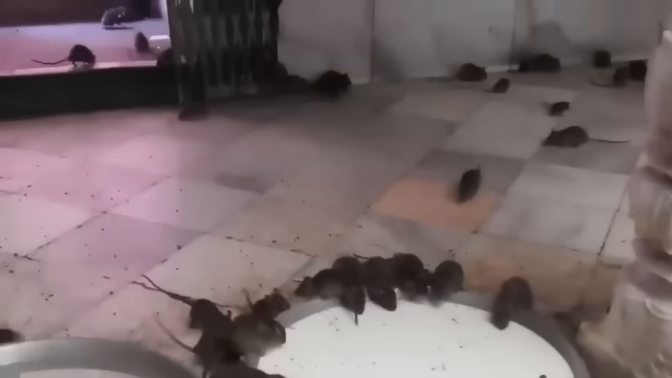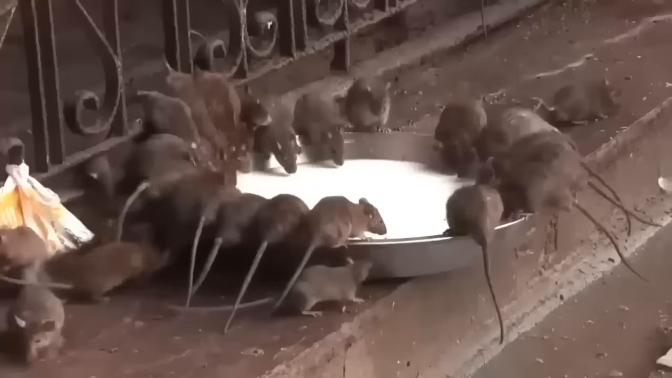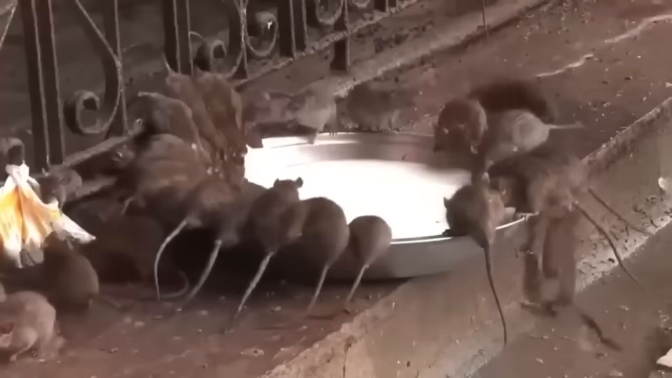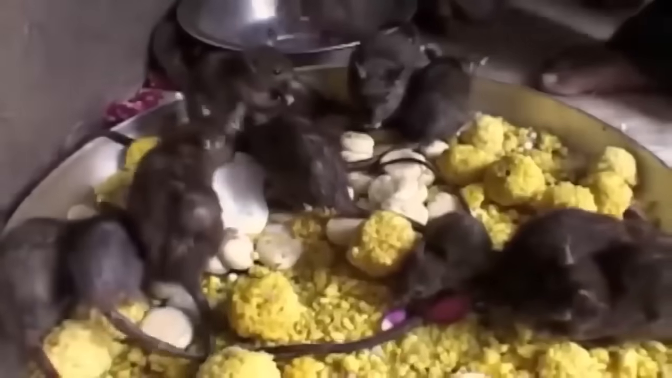According to locals, every rat born there is believed to embody the soul of a family member, and they are considered sacred. People even drink the milk left behind by the rats after they take a sip. As much as I love dairy, I don't think I'd be able to handle that rat-infused milk. I might just turn into a hardcore vegan.